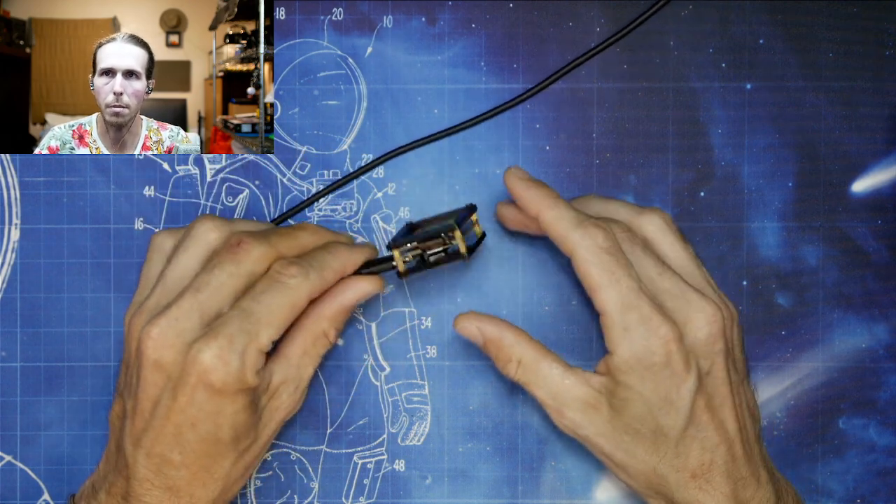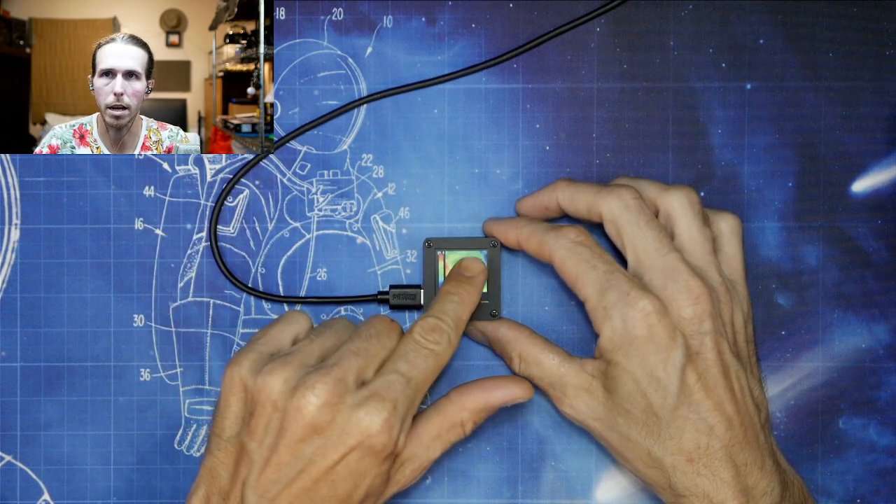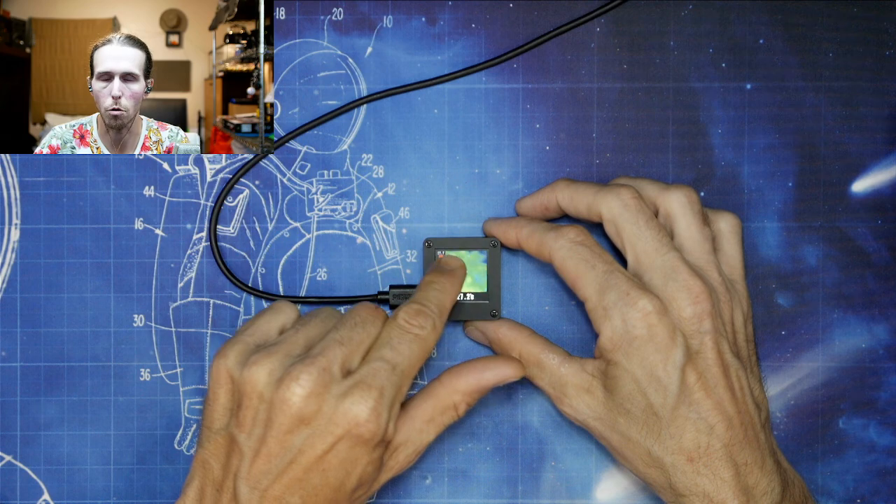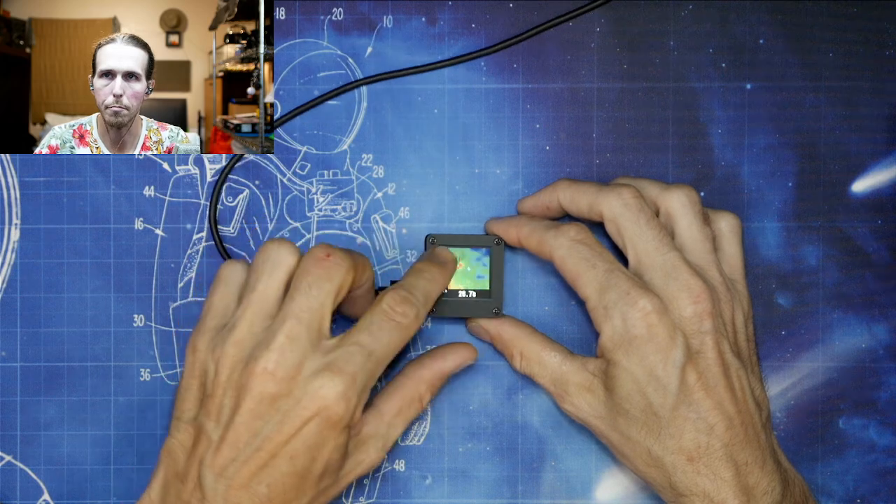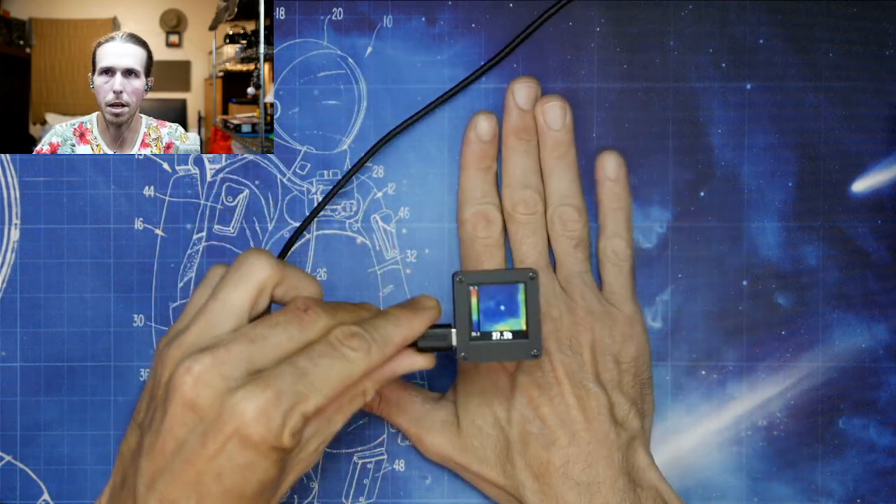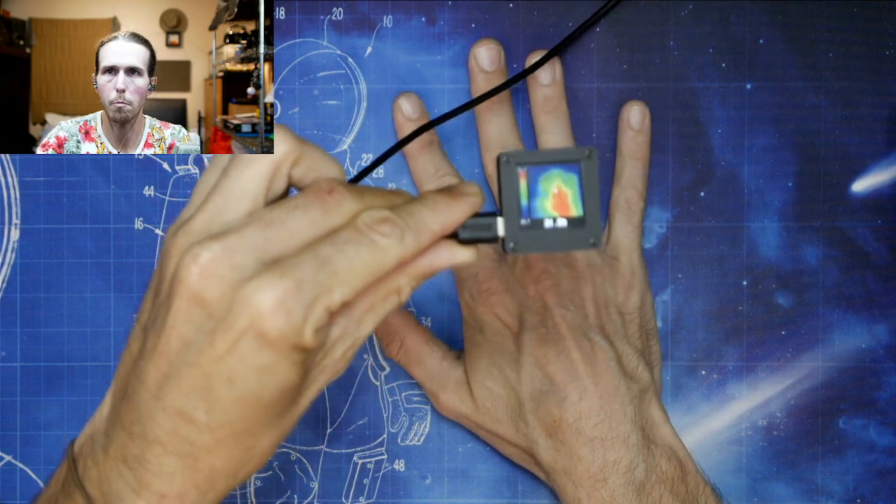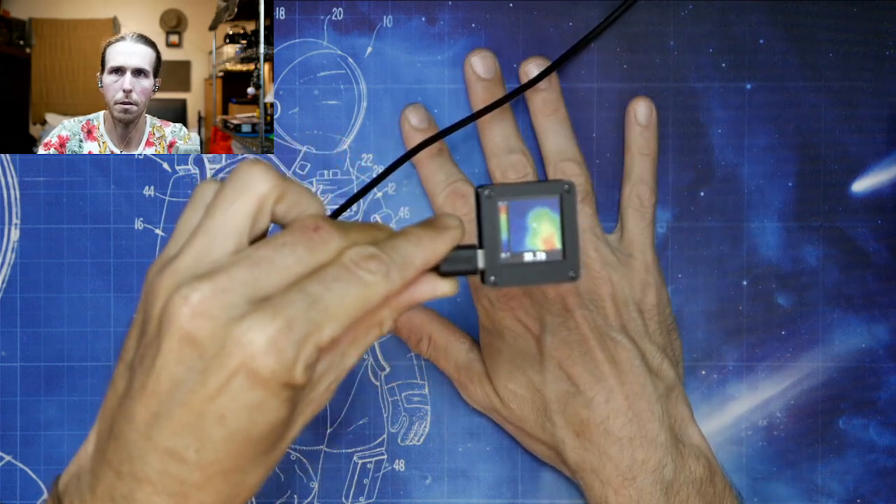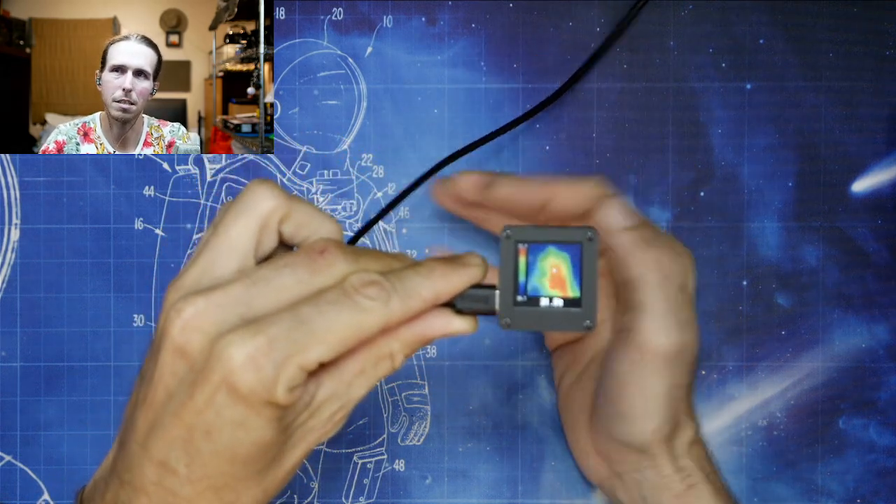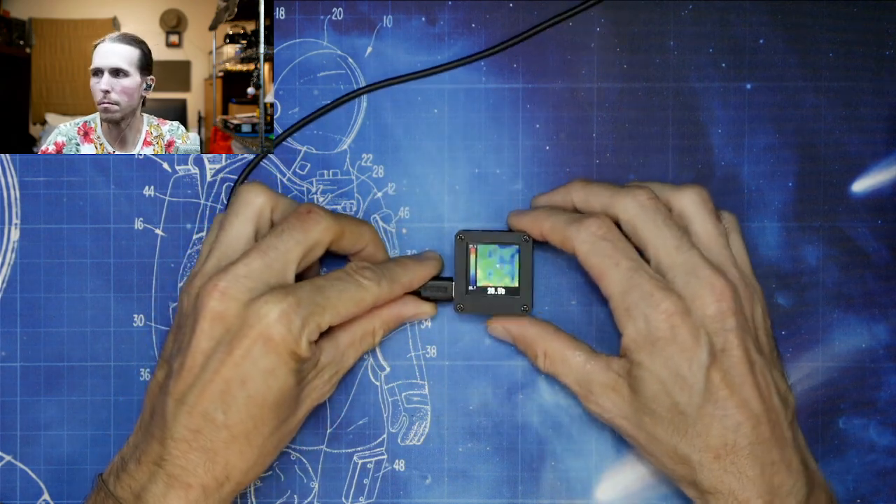It's 8x8 resolution, which means it has 8 horizontal pixels and 8 vertical. So it's an 8x8 square, or an 8x8 grid, and you can just barely make out my hand. Not very useful. It's more like a toy than anything.